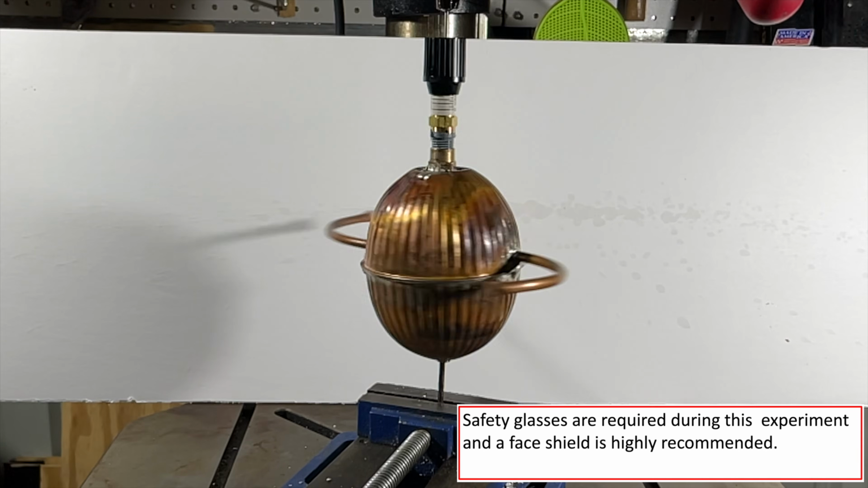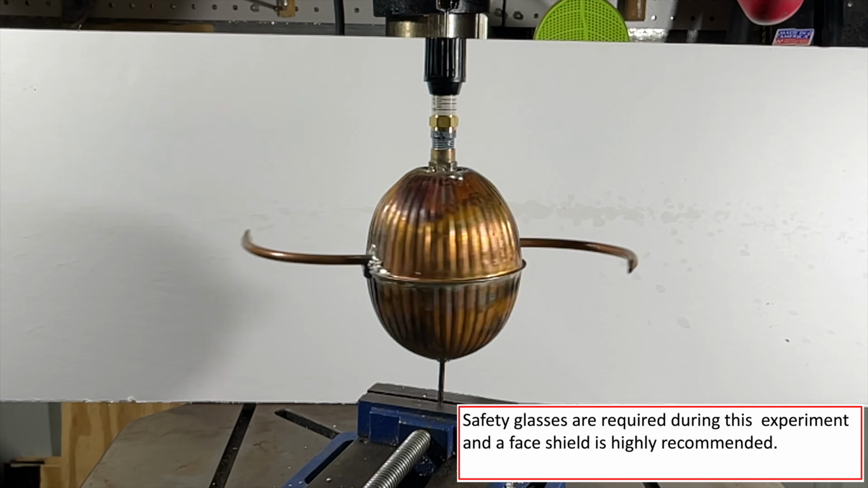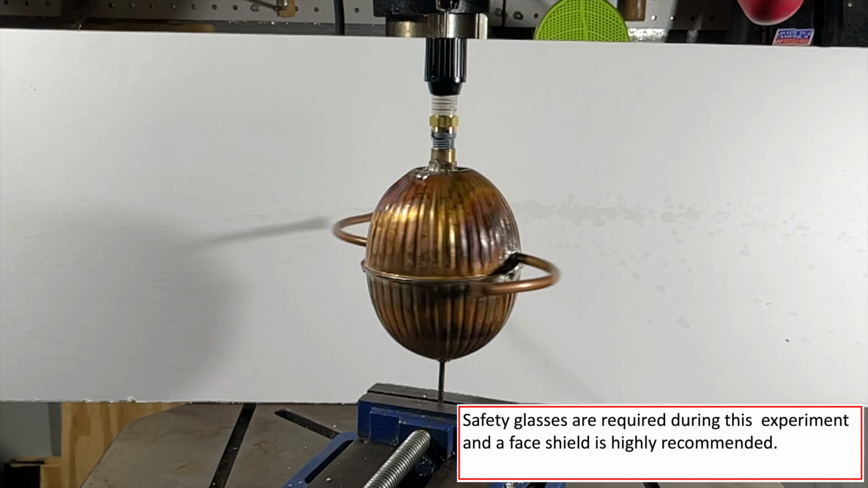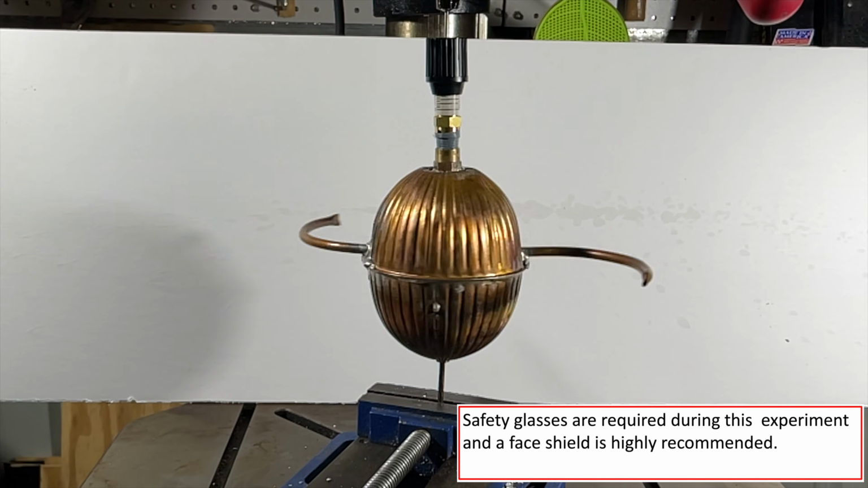And actually, just for fun, I decided to use my FLIR ONE Pro thermal infrared attachment from my iPhone to take infrared video of this. So we'll do that and see what that looks like.